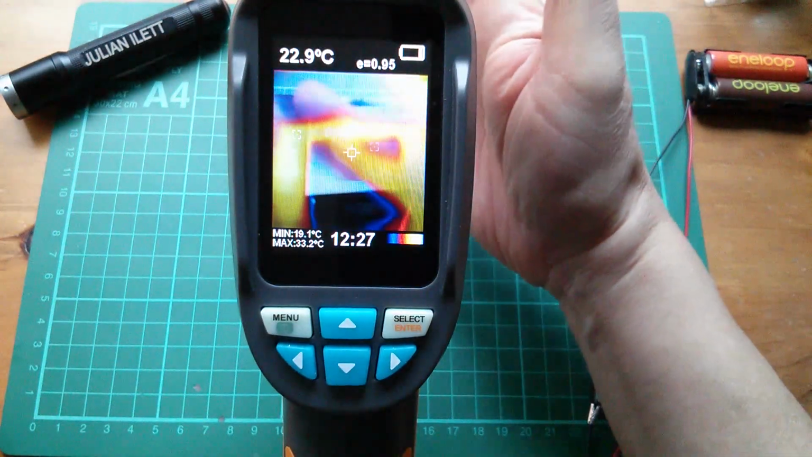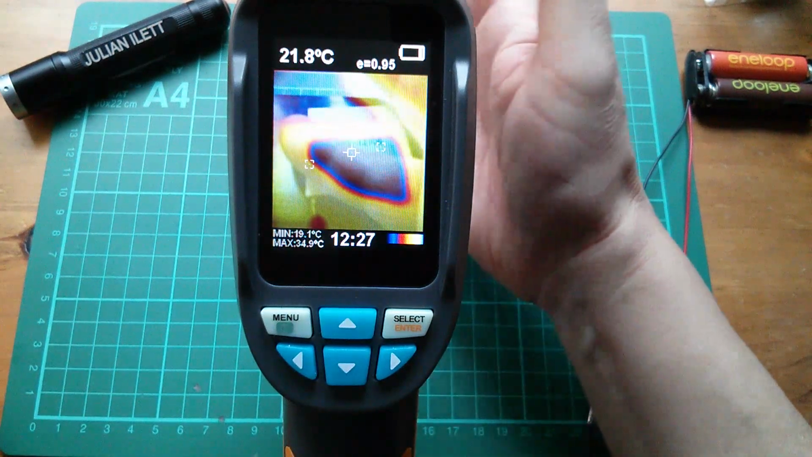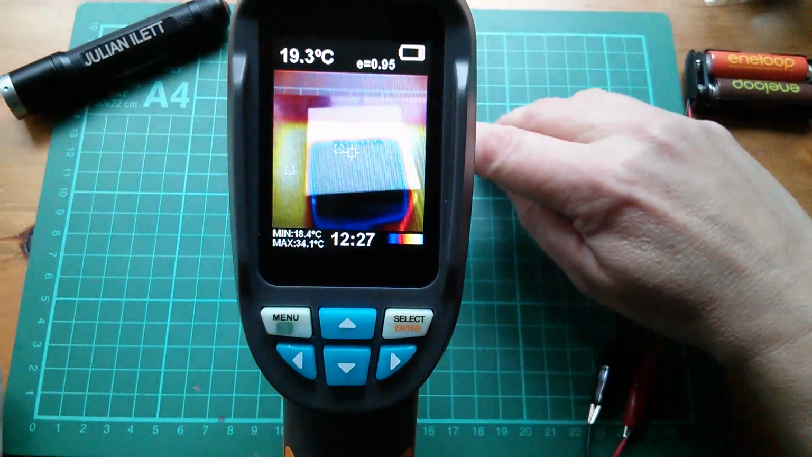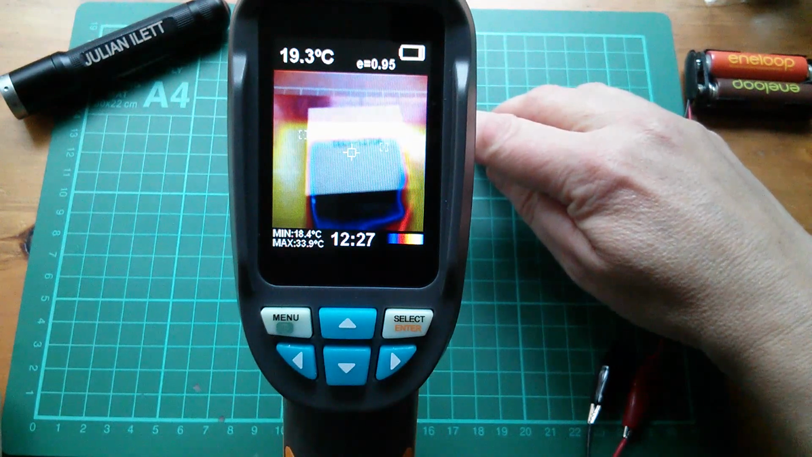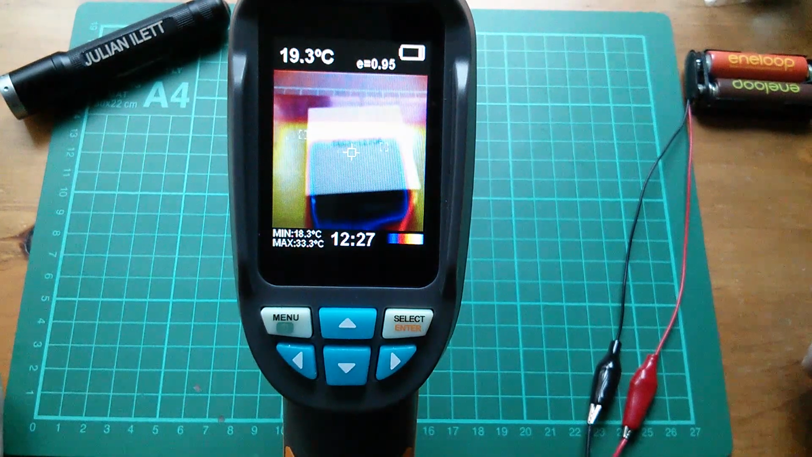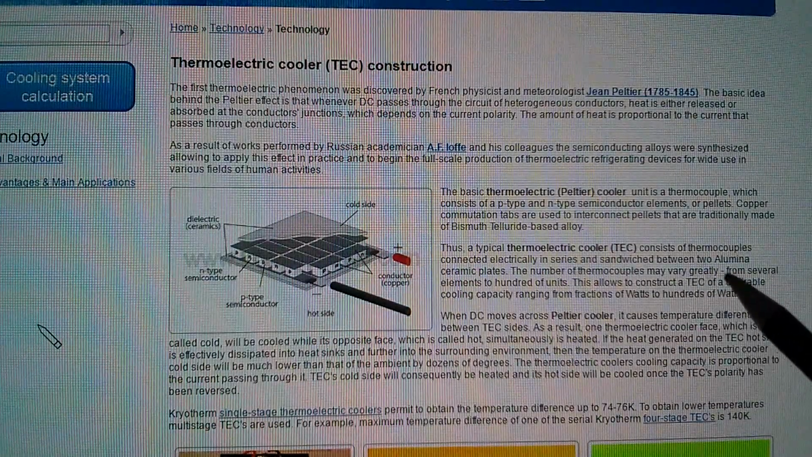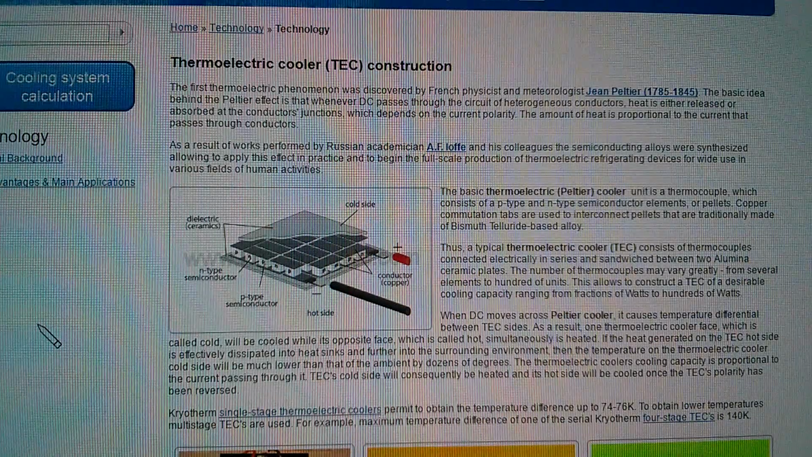Now this Peltier cold side to me feels a lot colder than what it's showing of about 18 degrees. So maybe I've got the emissivity for this ceramic material wrong. E.95 perhaps is not right. I'm going to look up what this tech element is made of and try and set the emissivity correctly for that substance. Right, this here says that the thermoelectric cooler uses 2 alumina ceramic plates, so let's look that up.